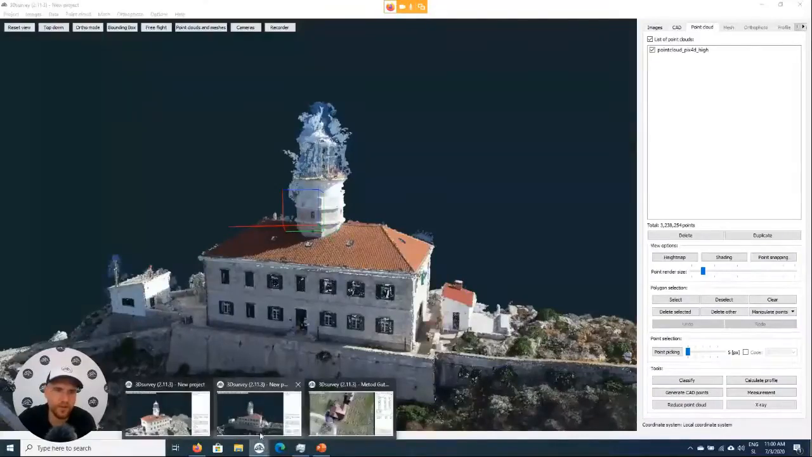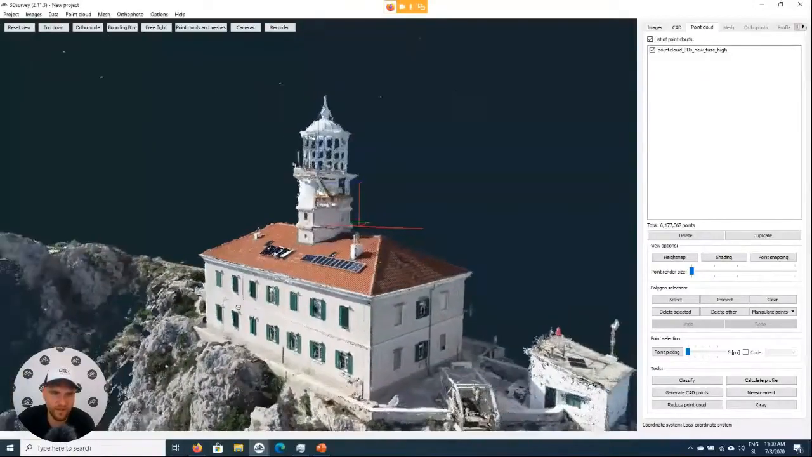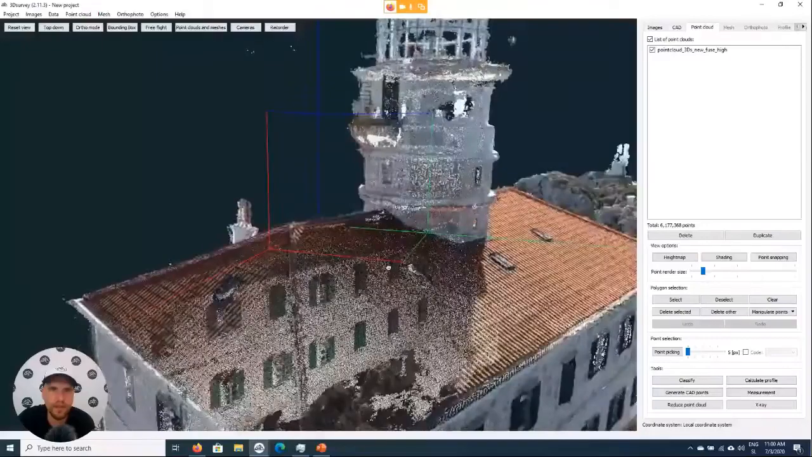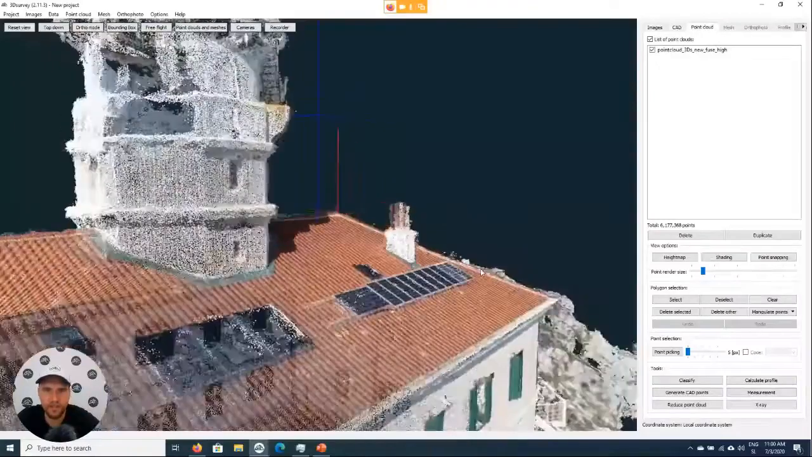So that's why we also invested a lot of our time into getting this kind of data out of the pictures. We worked very hard in order to make this sharp and with as little noise as possible.